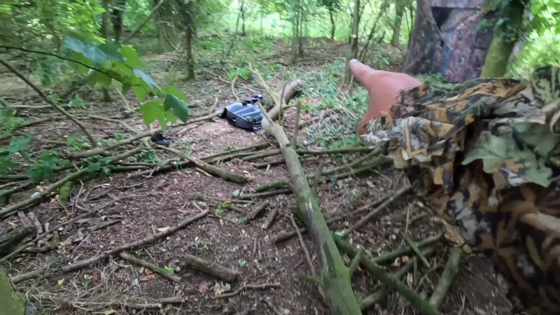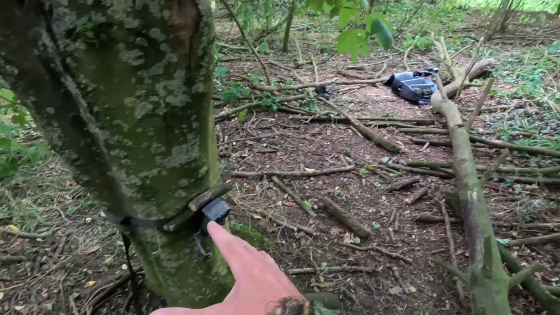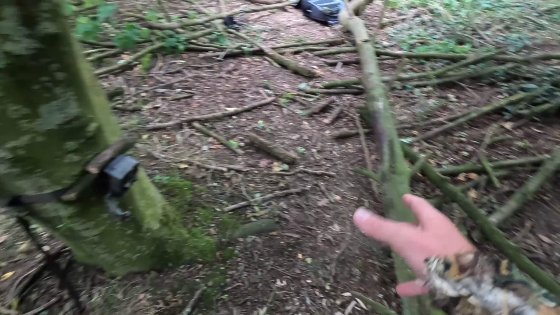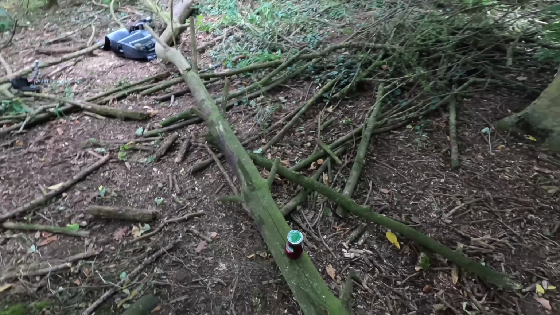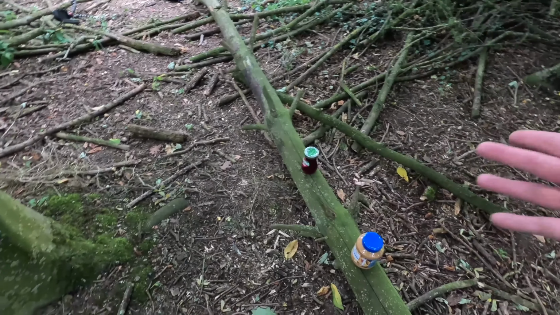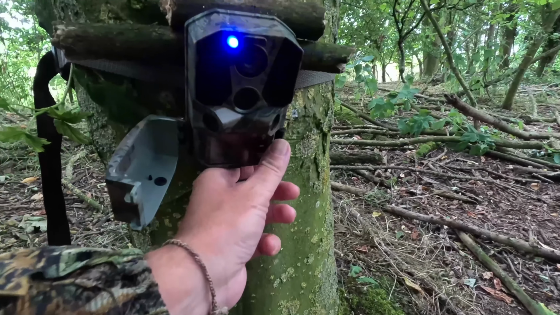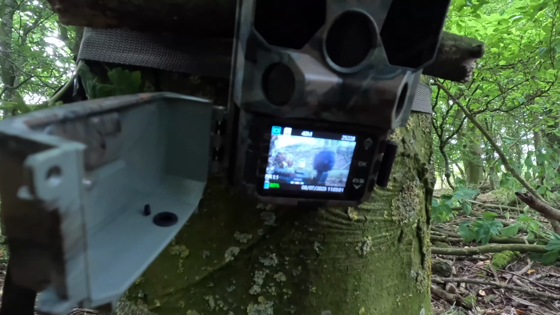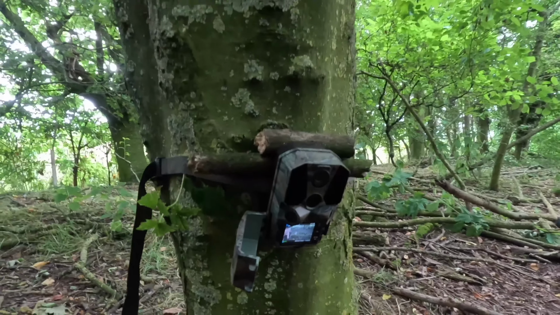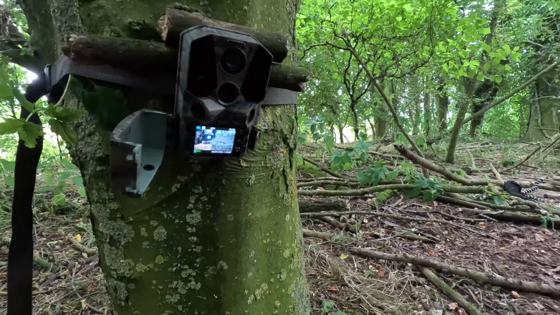Now, I've actually manipulated this area. This log was laying that way, but there wasn't a branch I could really attach my trail cam to. Now this is just a big dead branch on the floor, so I've just turned it round to put it here, got them lined up perfectly. This is what I really like about the CMR 65. It's got a front screen so I can see what it's facing at without having to set it up on Wi-Fi and everything. So the picture there is bang on.